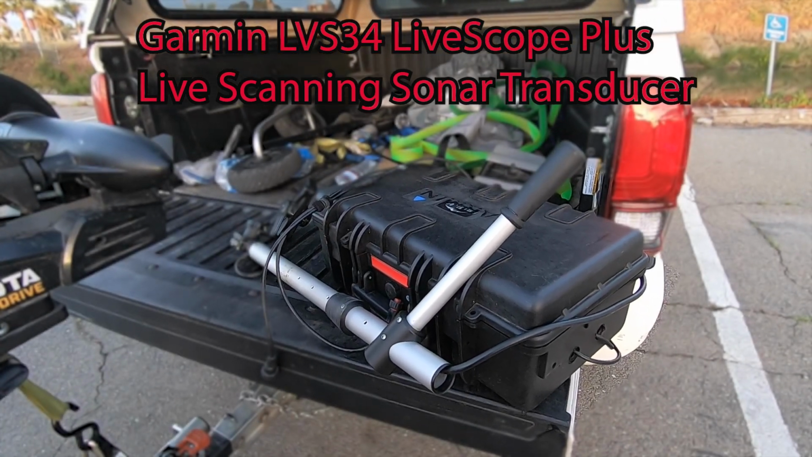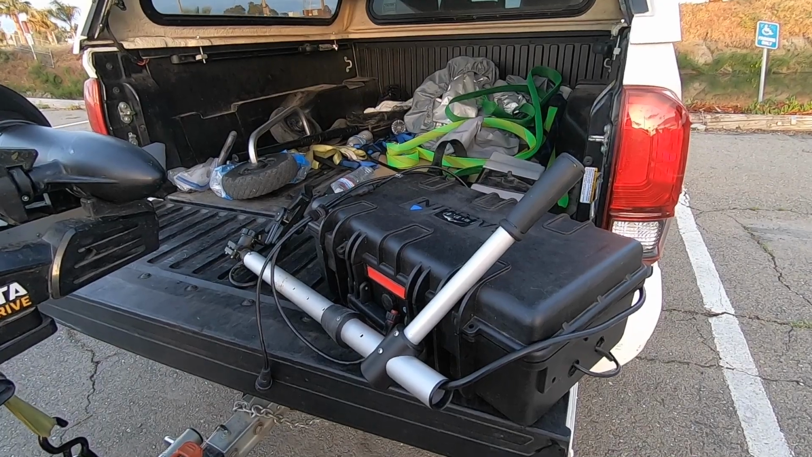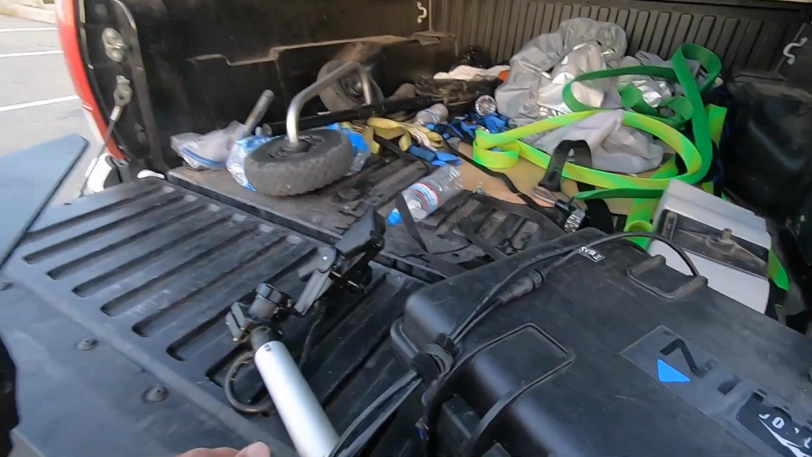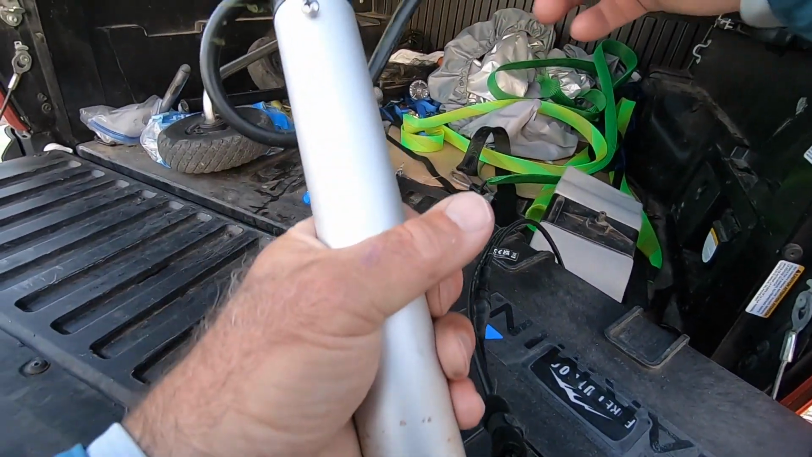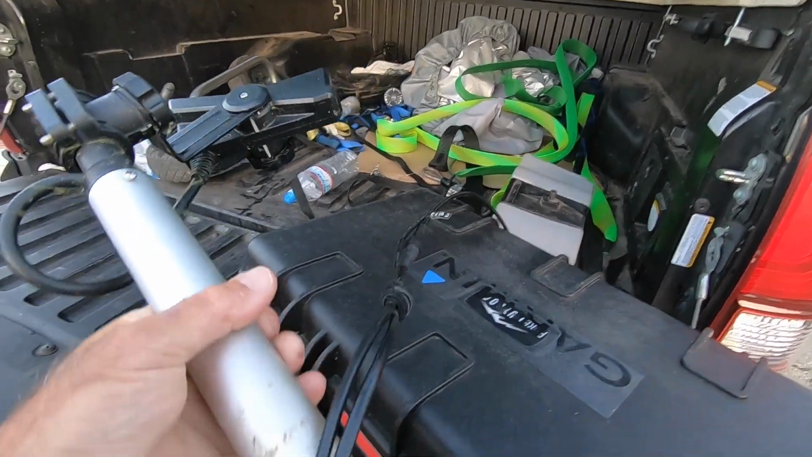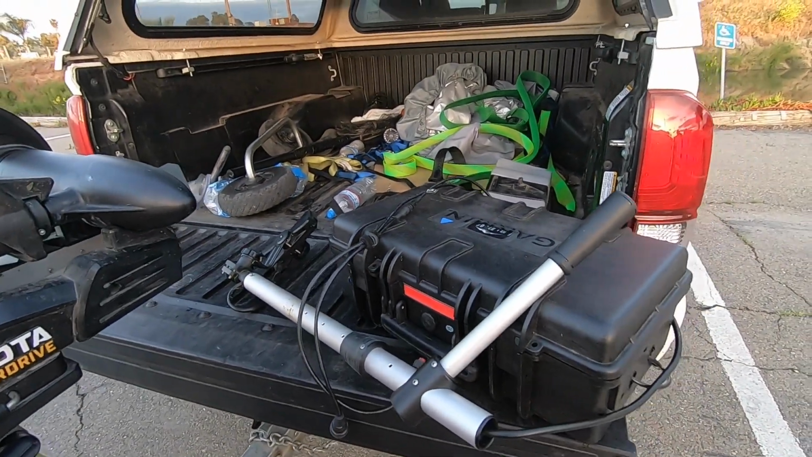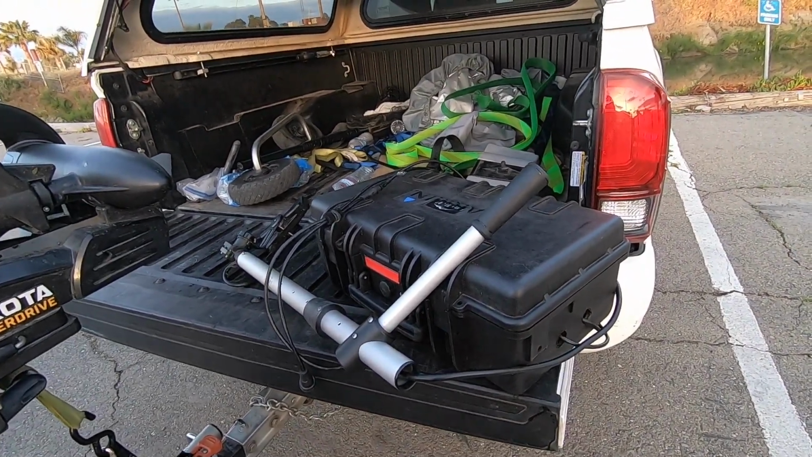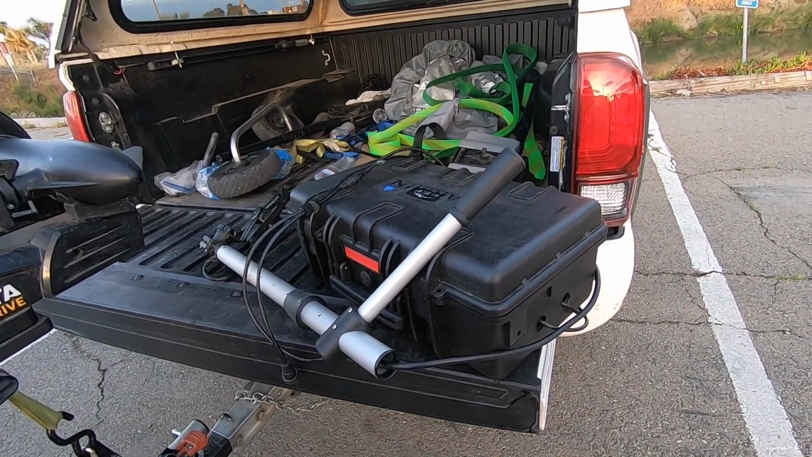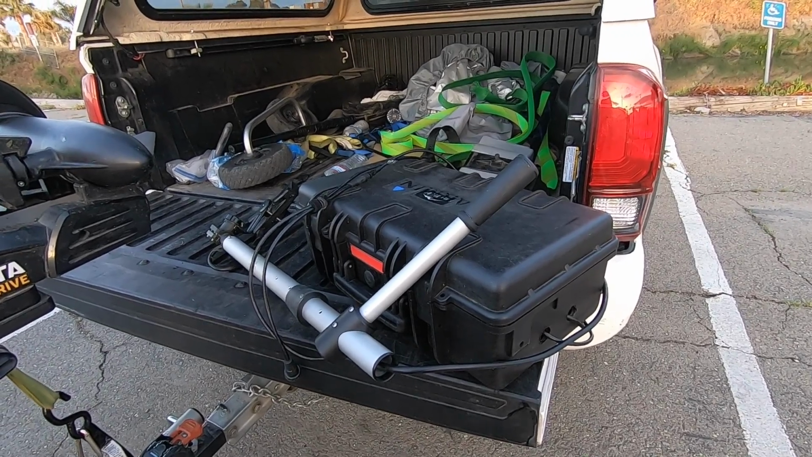What's going on here is a quick Livescope Plus review. I have the 34, I think it's 34V transducer on it, and it's totally portable. It's a do-it-yourself, I call it lazy ass version, because I could have done it a lot more thoroughly, but just my nature is I want to get it done.